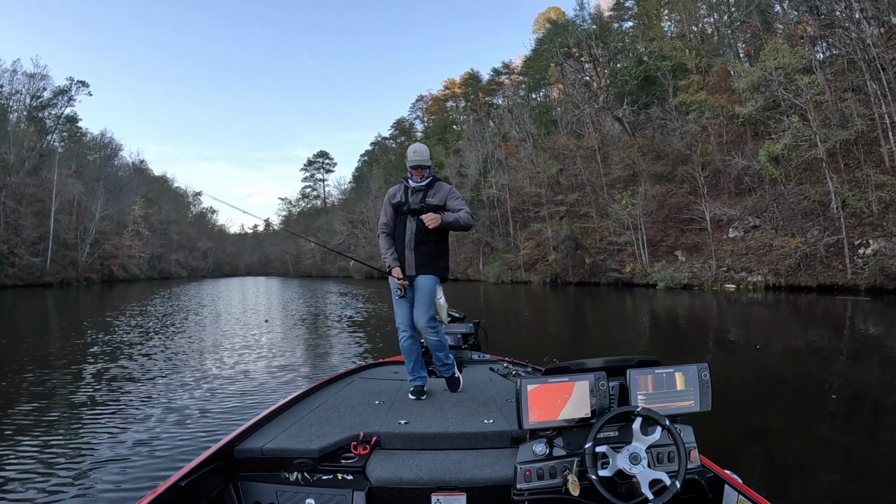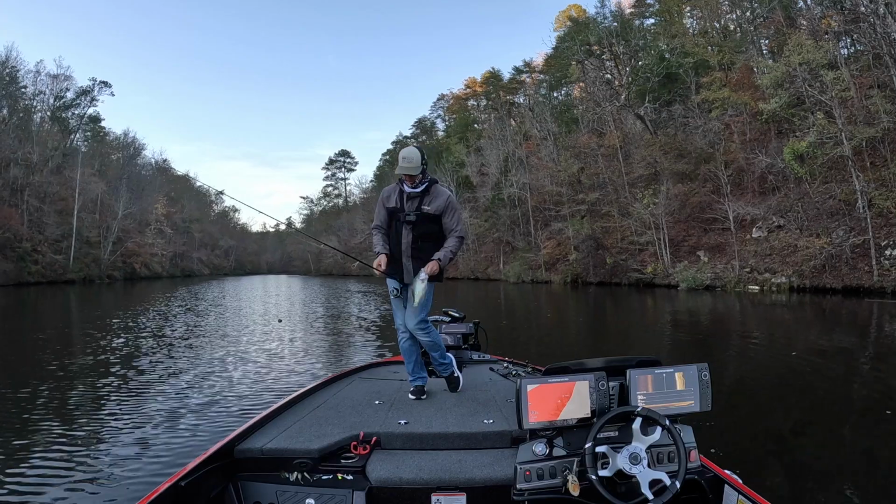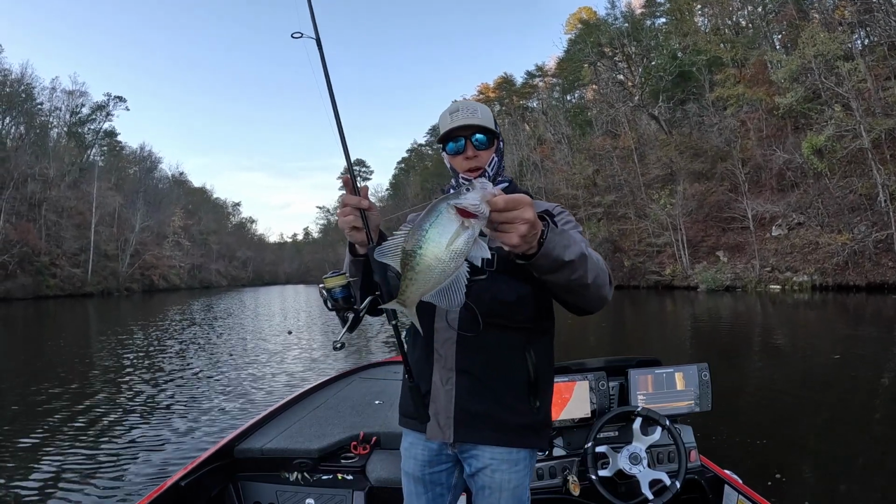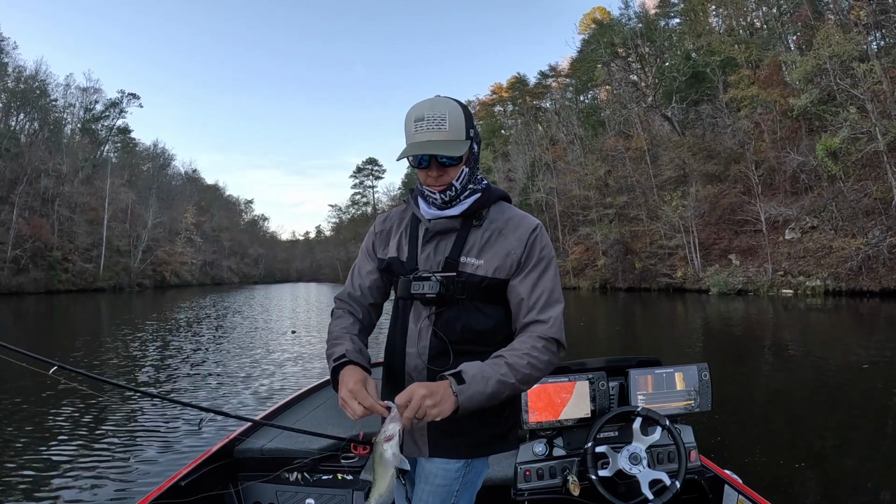Got our first crappie. Feels pretty warm too. There he is, first crappie on our target lock. We've seen a bunch of fish.